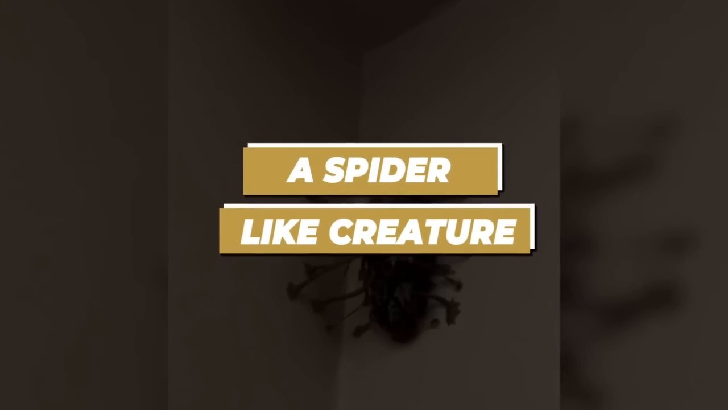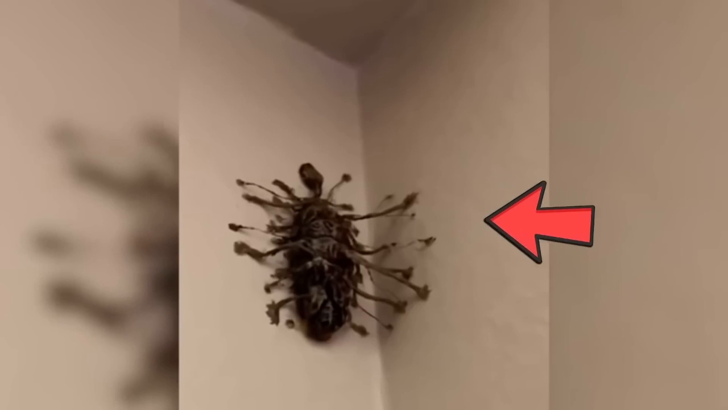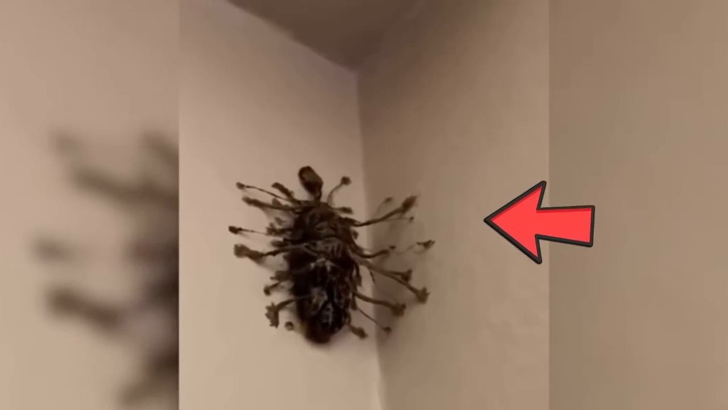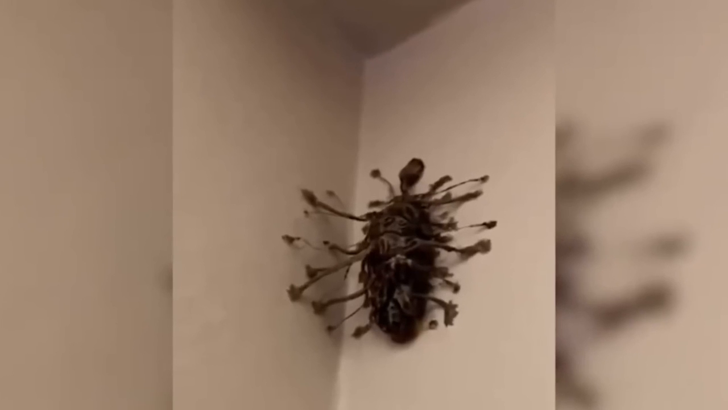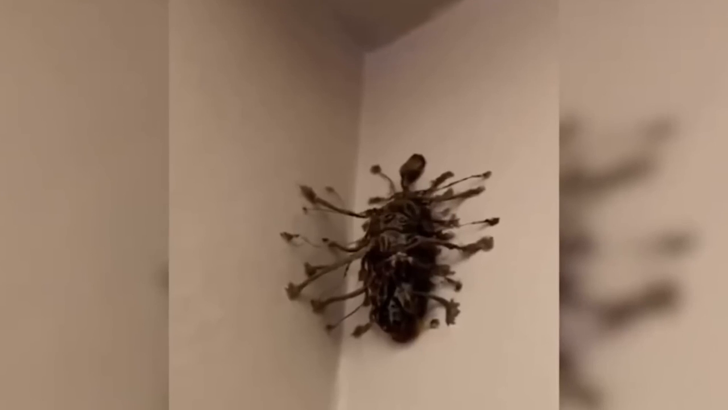A spider-like creature. A chilling video had surfaced on Reddit showing a spider-like creature on a wall. The creature has more legs than an average spider, making it even more weird. It was posted by an unknown person and has quickly gone viral due to its terrifying appearance. Throughout the short video, the creature can be seen moving in a creepy and unsettling way. It's unclear what the creature is or where the video was taken, so the viewers are left to speculate and wonder what they would do if they encountered the creepy and mysterious creature.